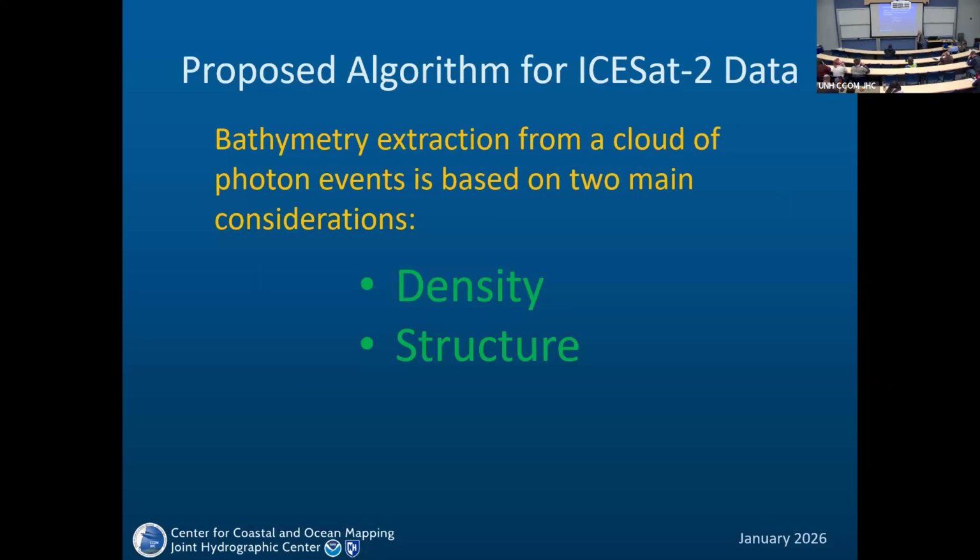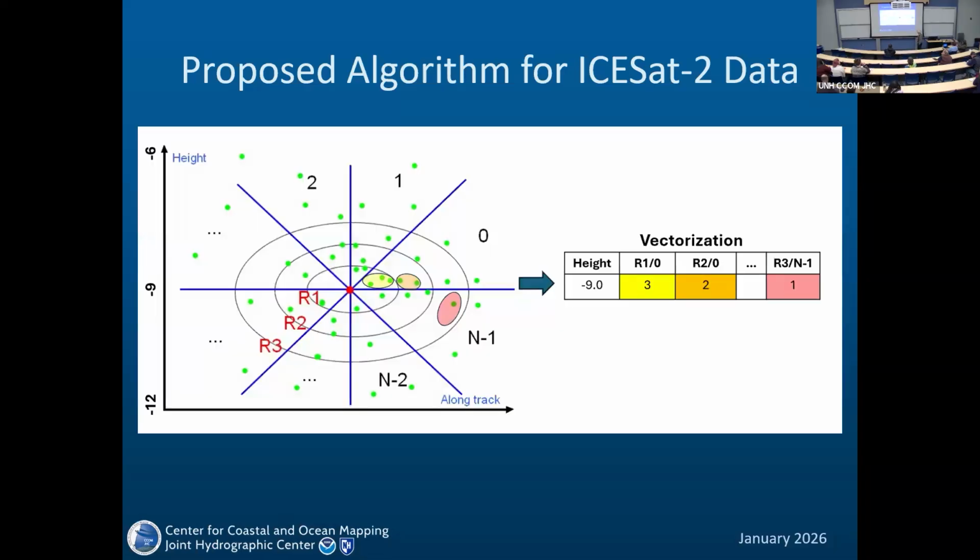About a year ago, we reported the algorithm proposed by us to extract bathymetry from ICESat-2 data. Instead of GLMs, they have so-called photon events, and the extraction algorithm was based on two main principles: density and structure. Structure is quite often overlooked or underestimated by many researchers. That was the essence of the algorithm.